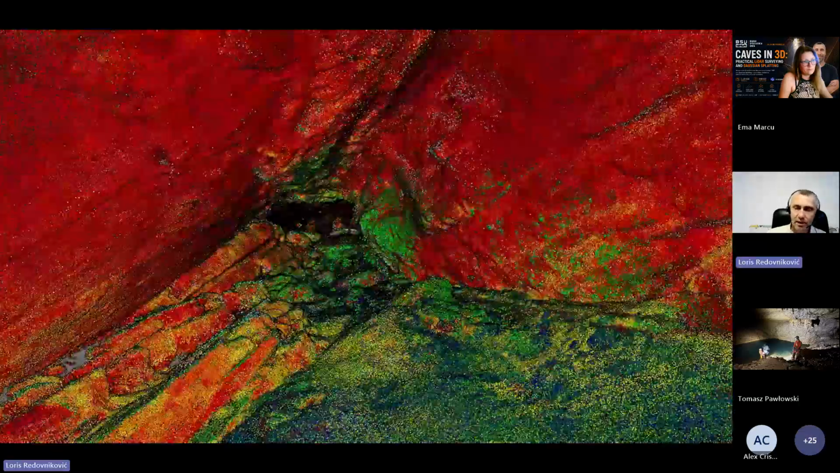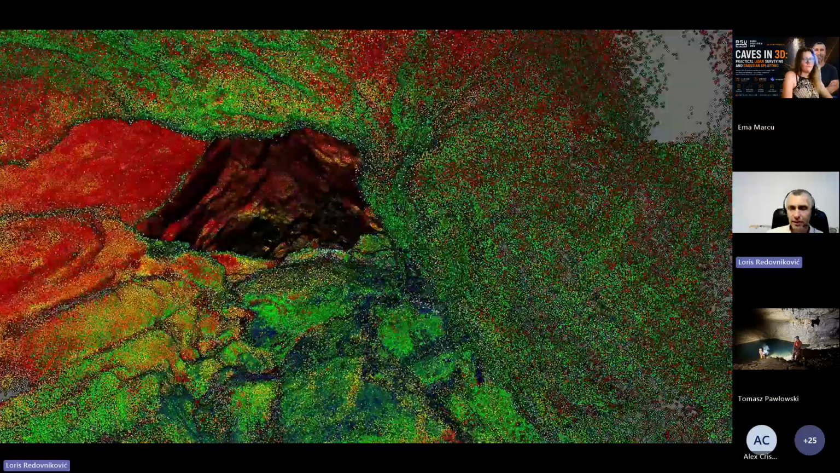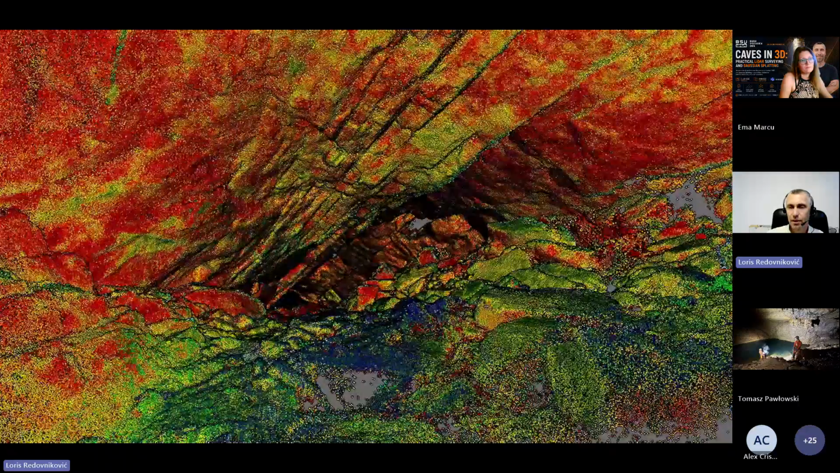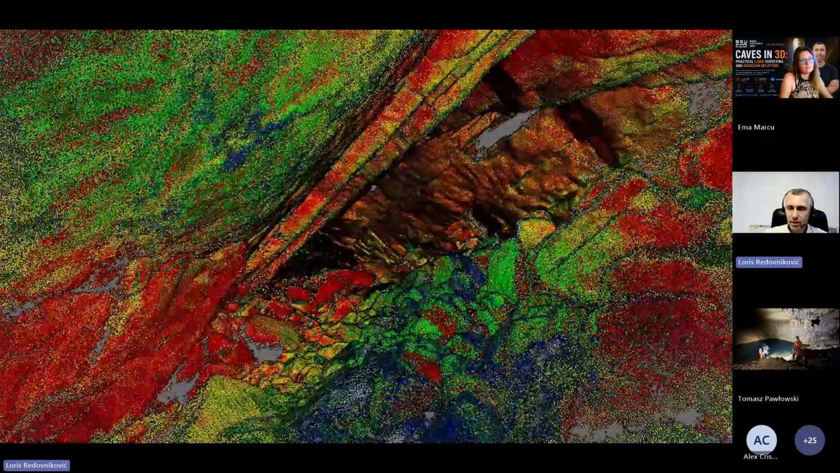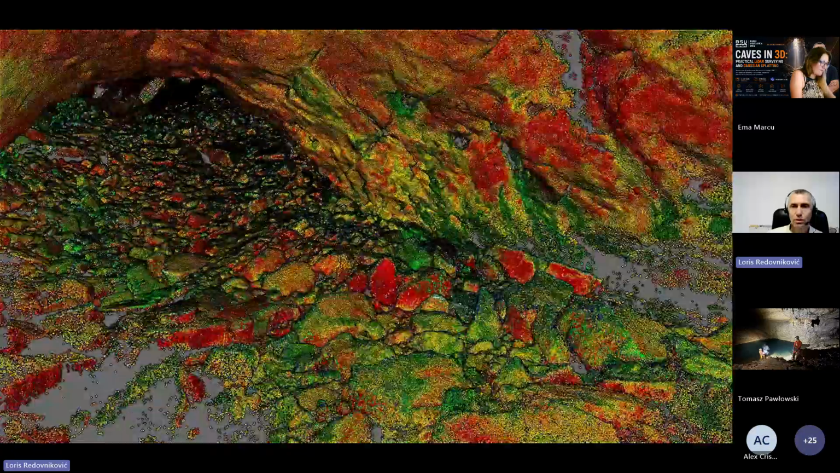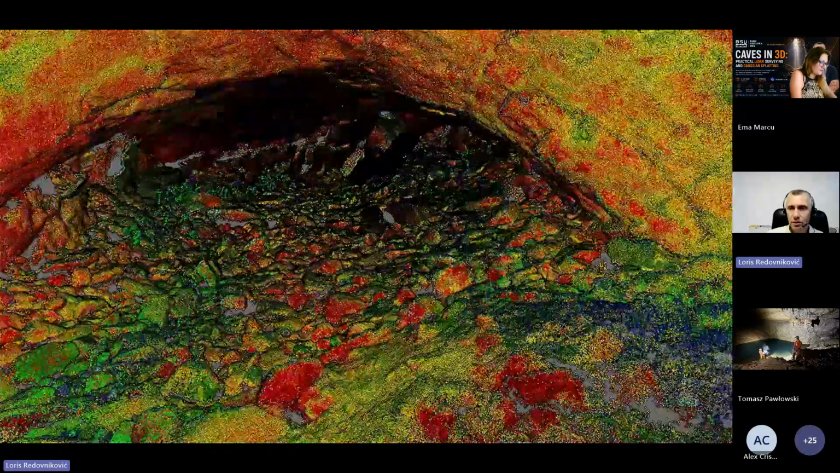So we bought another Livox Mid 360, and Janusz also put free software to combine these two LiDARs or more LiDARs. It's very easy to use software. Everything works on Windows.